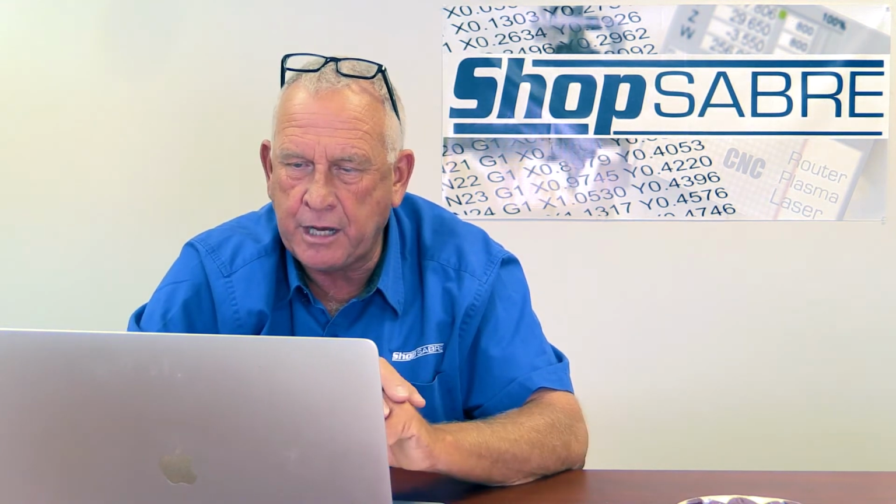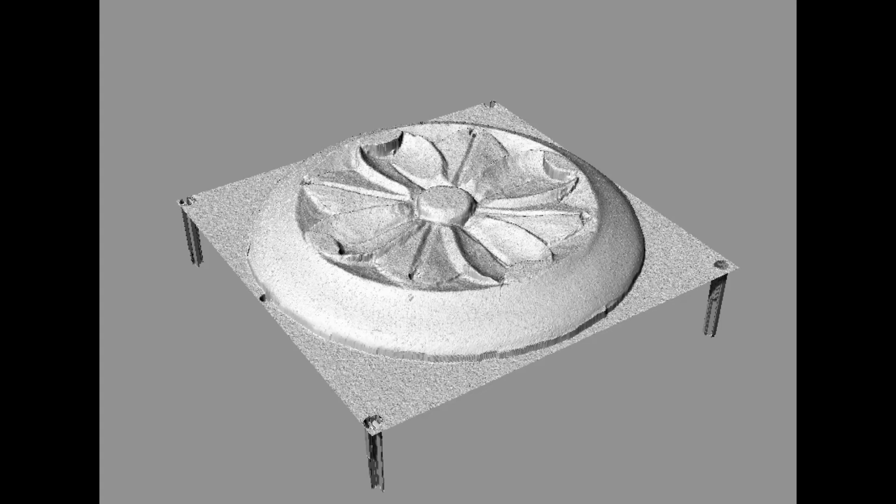Now I've got some extra geometry. You can tell on there that you've got a rectangle here. Well, that's basically where we defined the area that we wanted to scan on the table. So if you had a great big part, that would just be bigger.